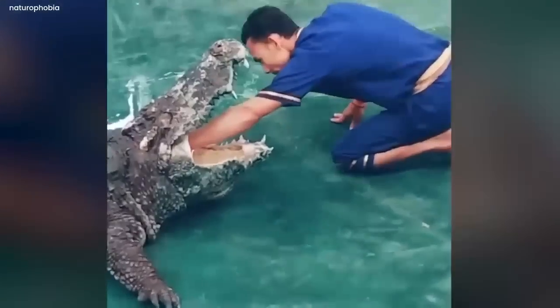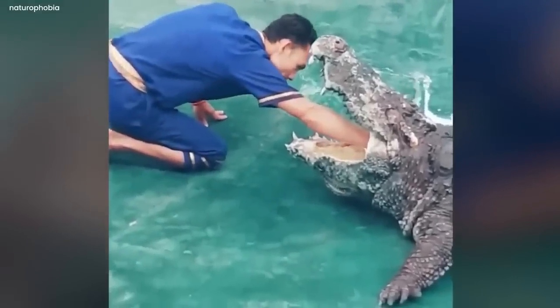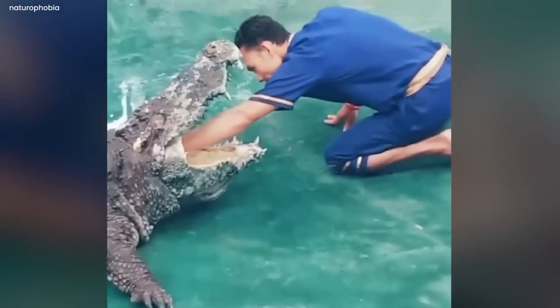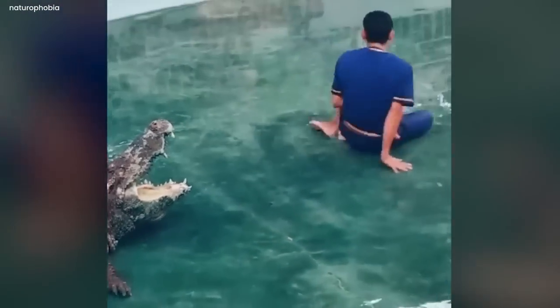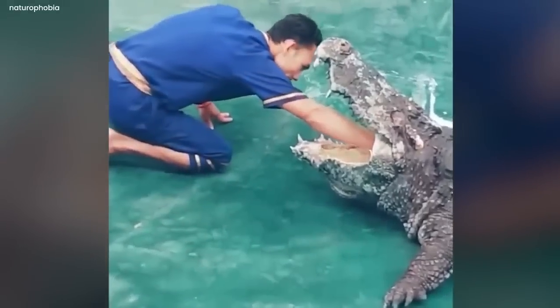Undaunted by the impending danger, the man first played with fate by sticking only a tiny portion of his arm in, then quickly pulled it out as the crocodile's jaws closed. Then he plunged his whole arm right into the crocodile's mouth. It was a heart-pounding moment, leaving viewers in shock and thrill.